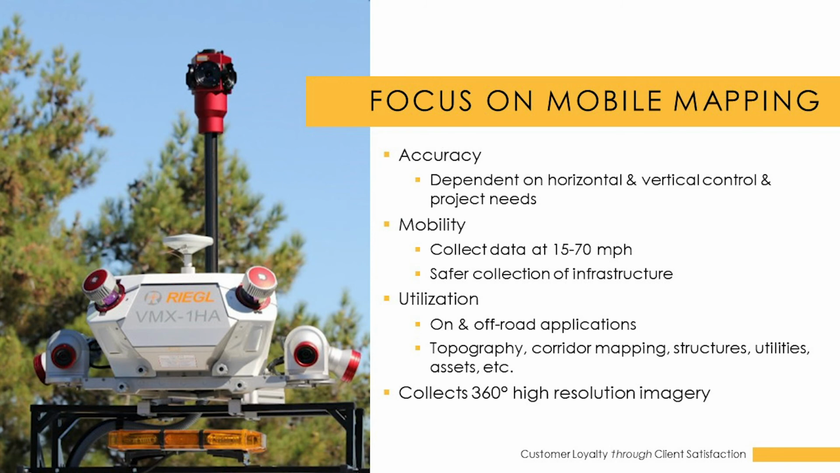So basically here you see on this slide, it talks about the accuracy. That's all dependent on the project control and also the project needs. Some projects require higher levels of accuracy, pavement projects being one of those. We really need precise information with regard to cross slope analysis and things like that. The system is mobile. We can collect design grade information all the way up to highway speeds, complying with posted speed limits so that we're not hampering traffic or having to shut down roadways and things like that to be able to capture the data.